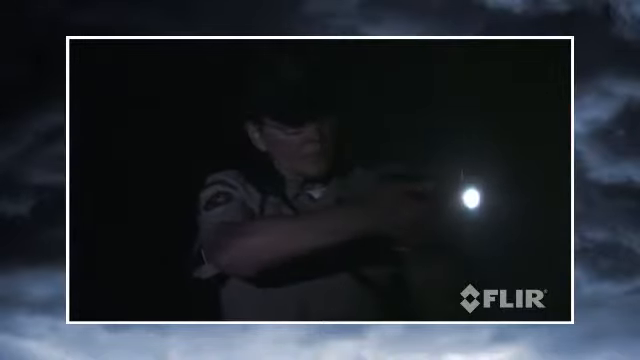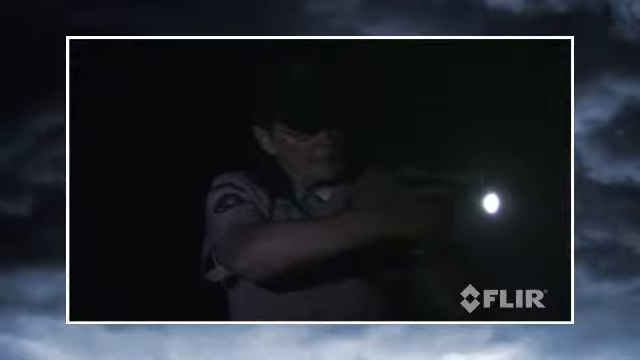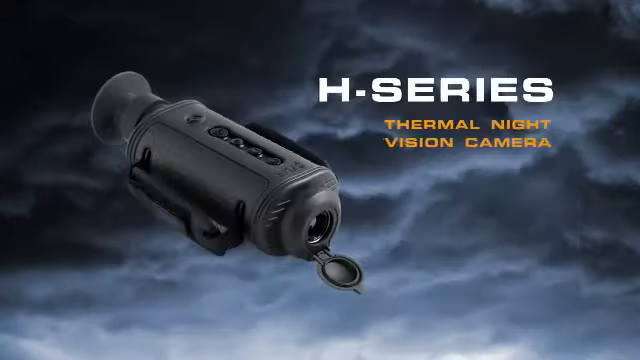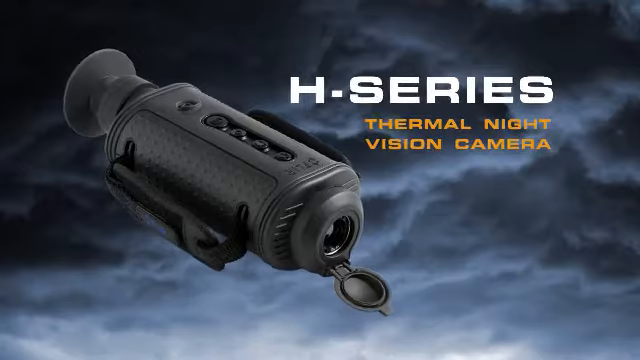This scenario is very real and very dangerous. Is the suspect in the alley or down the street? You keep looking or call for backup. You don't know because you can't see. Now you can. FLIR's 8 series of thermal night vision cameras change the balance of power on the streets, giving you the tactical advantage you need in situations just like this.